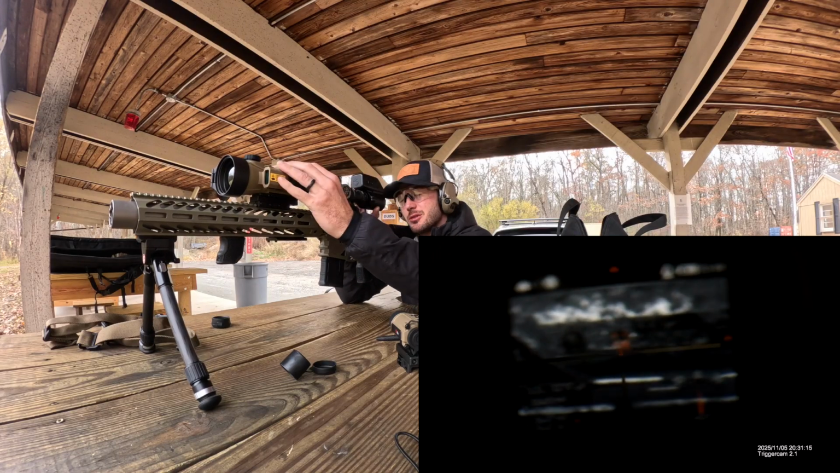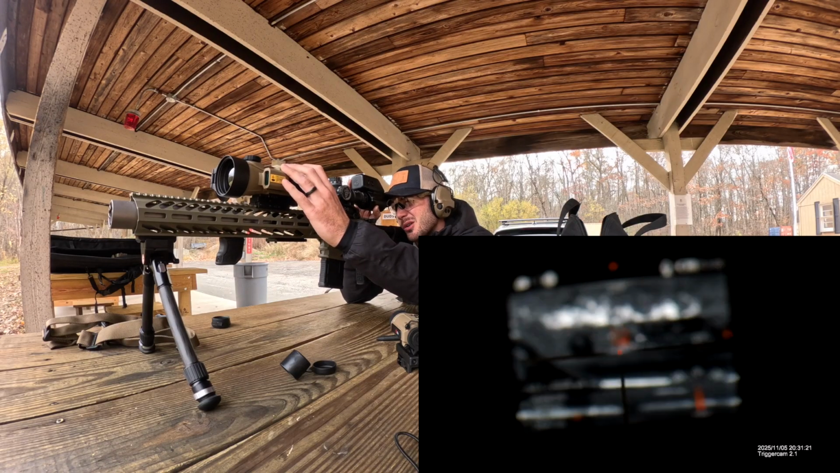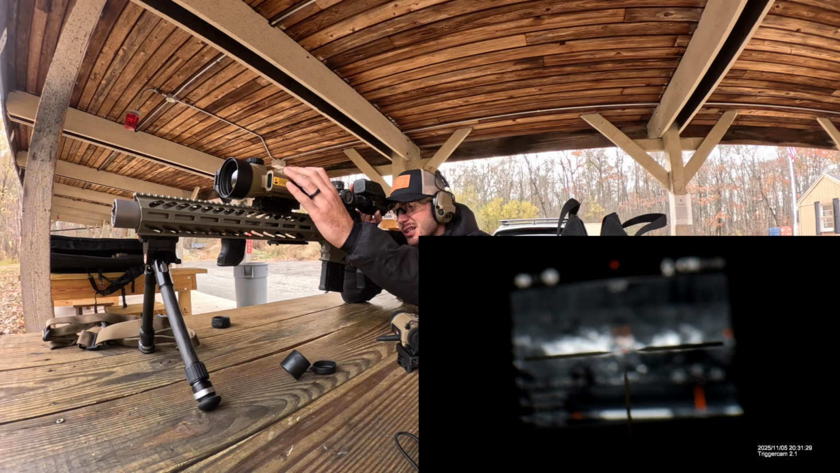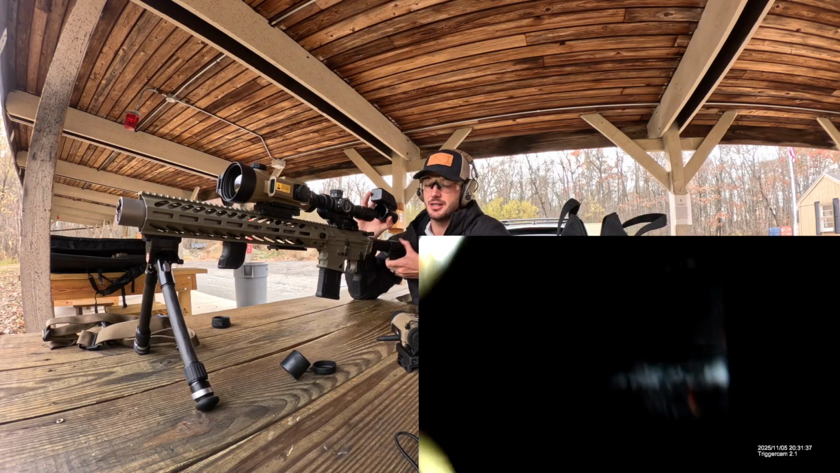Alright, let's see what this rangefinder says again. 208. 36 inches is 3 feet. Sounds like a bit much for 300 blackout at 200 yards. I might have to go back into the settings here, take a peek.